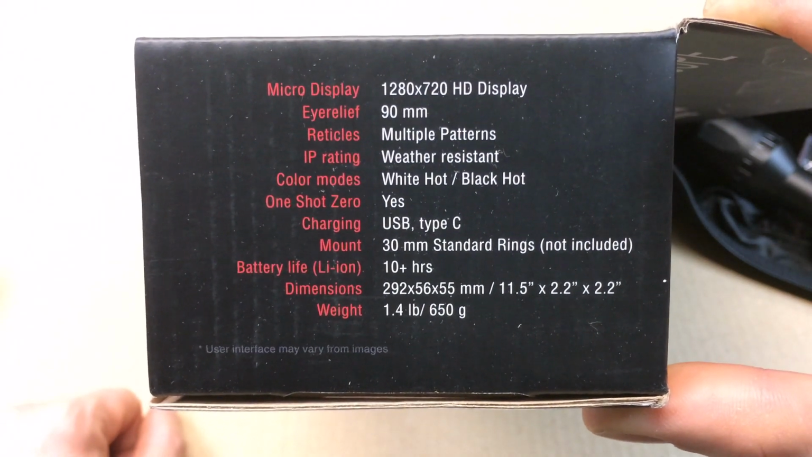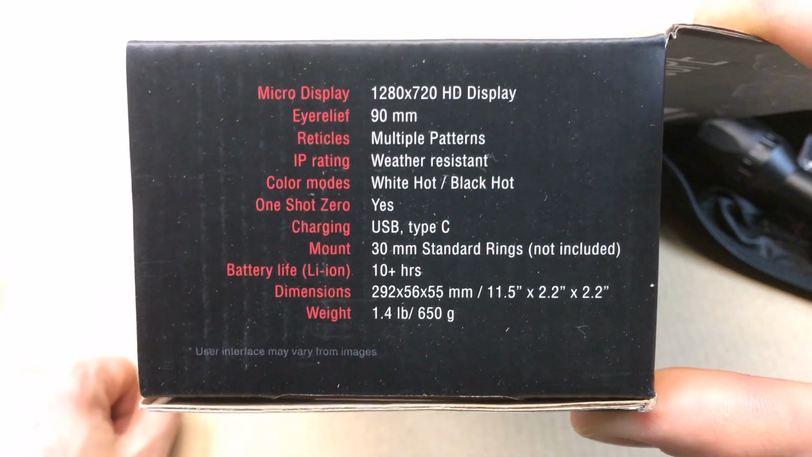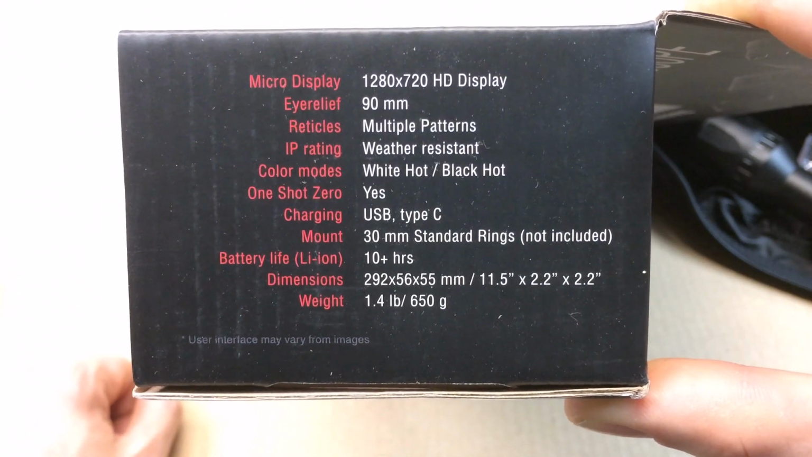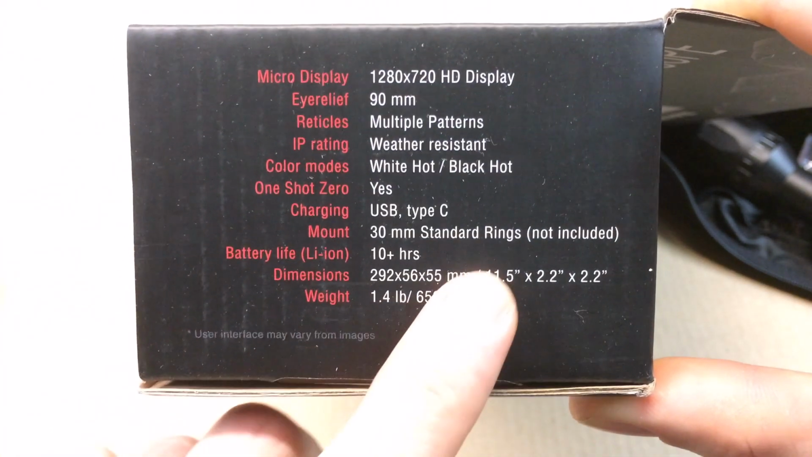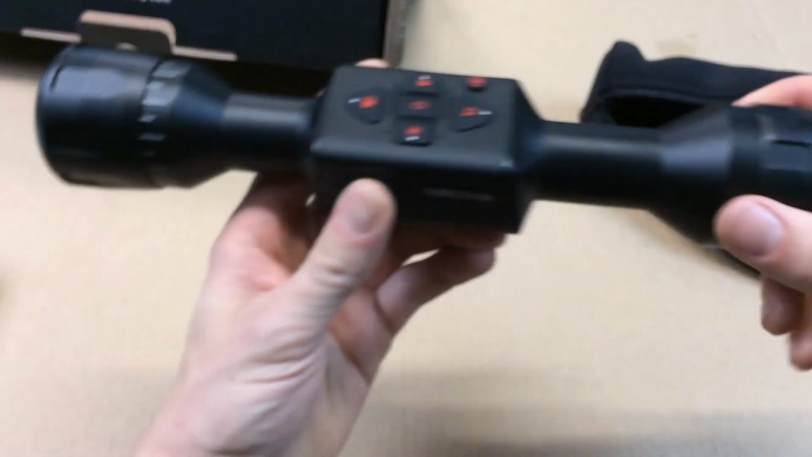The battery life is about 10 hours. Everyone I've talked to about these scopes that has them or runs them says that's pretty accurate. And you've got your dimensions there, and the weight being 1.4 pounds. That's a real big plus for the guys that hike up mountains and go hunting and stalk their prey.